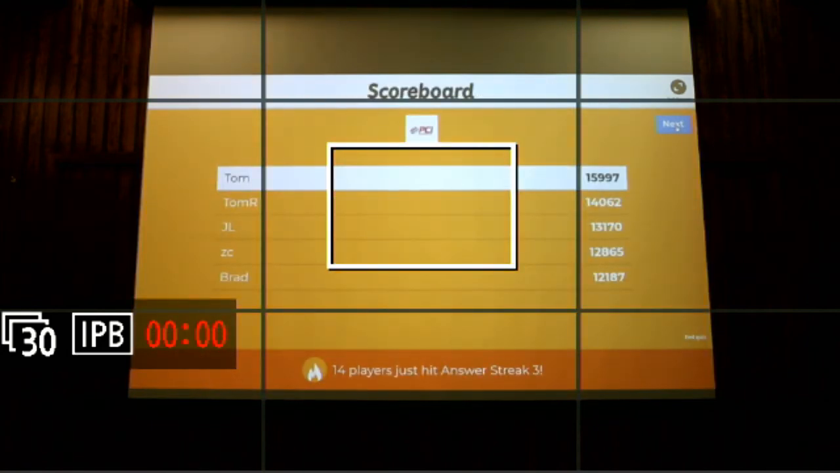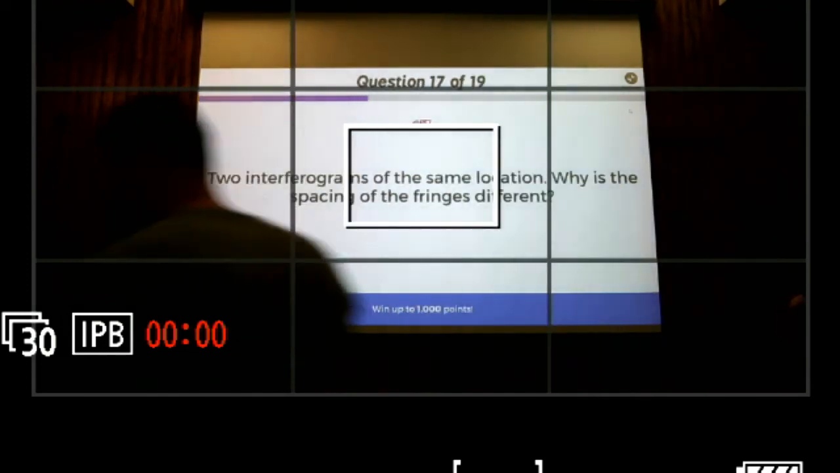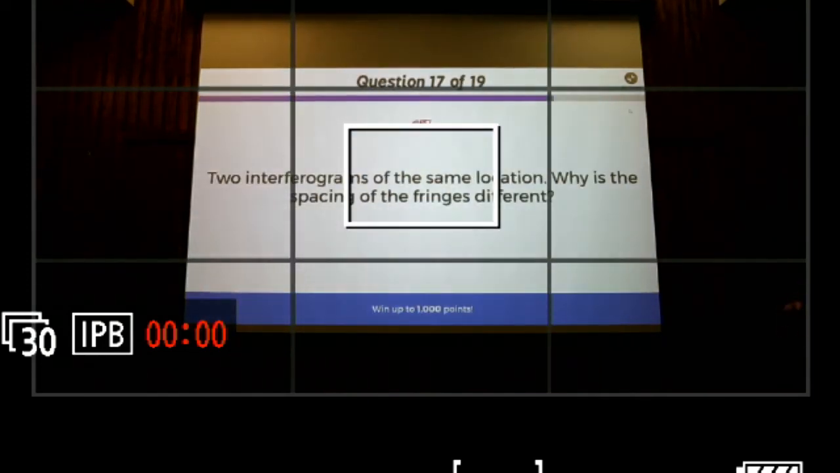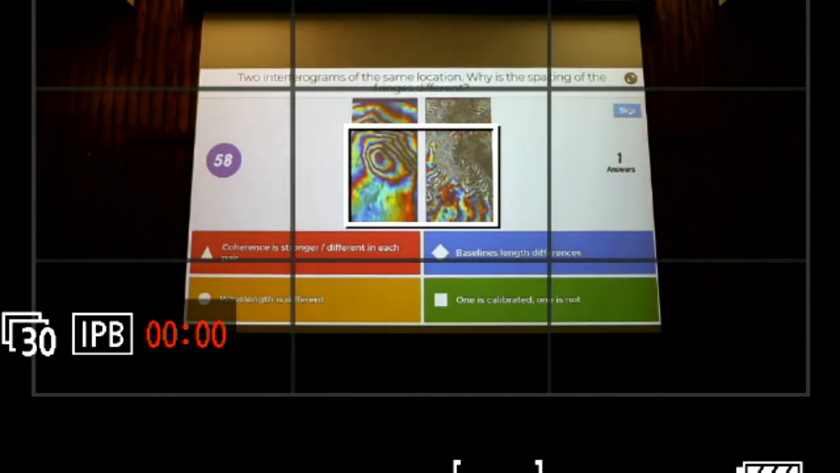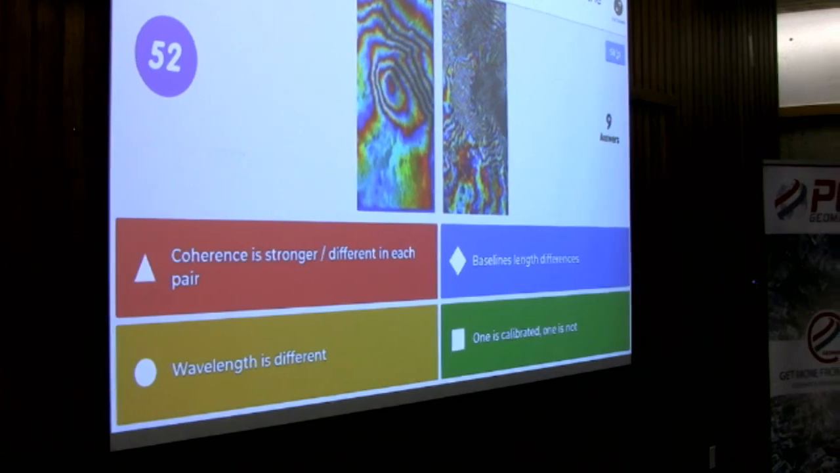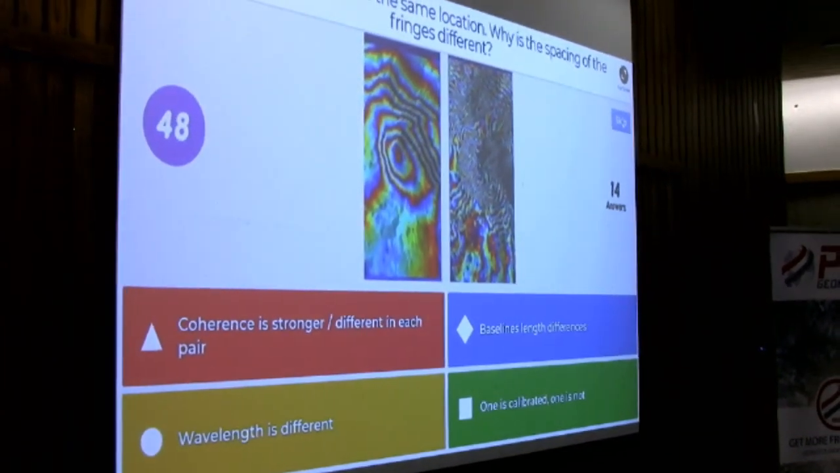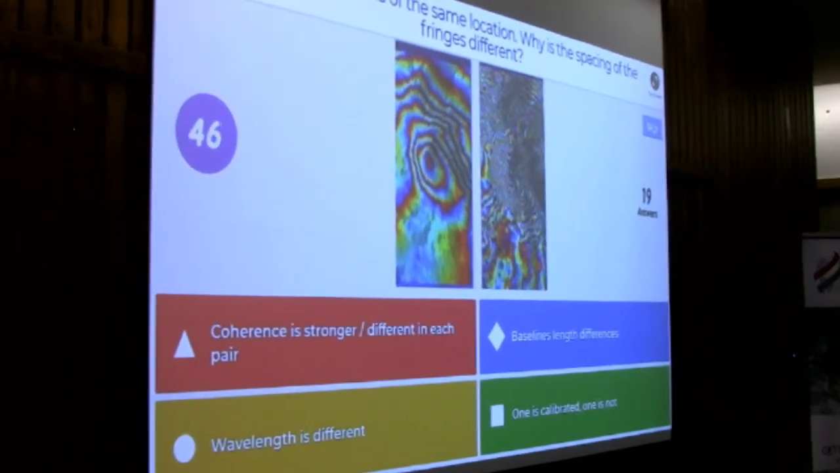All right. Tom Zagon in the lead. Two interferograms of the same location. Why is the spacing of the fringes different? Coherence is stronger, different in each pair. Baseline length differences. Wavelength is different. One is calibrated, one is not. Just when you think you're having fun, you got to think again, you know?